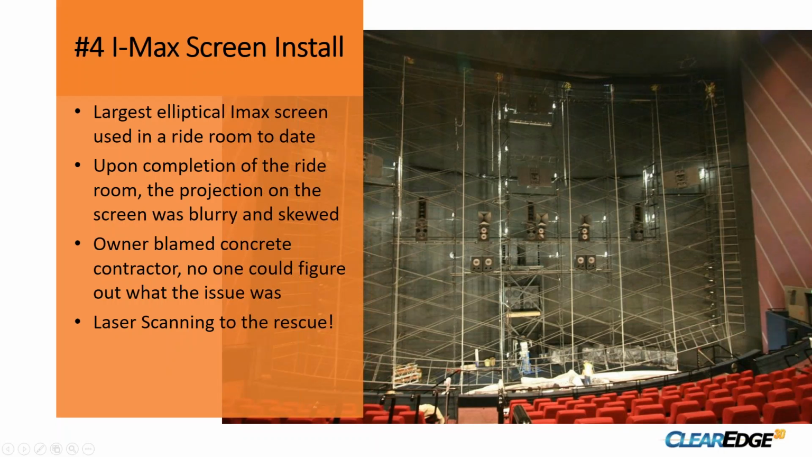The next issue that we ran into was actually a really interesting project. The IMAX screen you're seeing in the background is a typical curved IMAX screen. That was not what we were doing on this project. We were building an elliptical, non-conventional curved IMAX screen inside of a large ride room for a very big client. I think our scope on the project, the entire project, was close to 700 million. The scope on this room, screen and structure and all that, was close to $2 million.